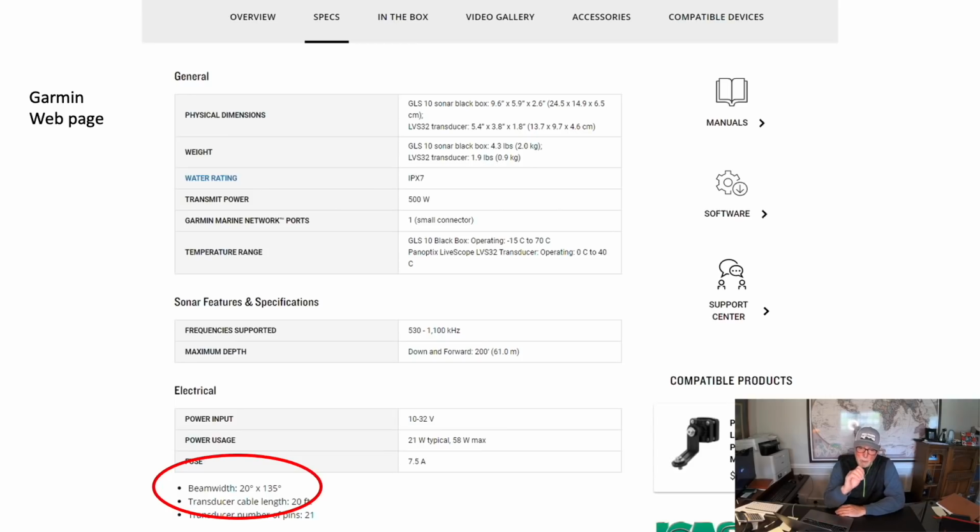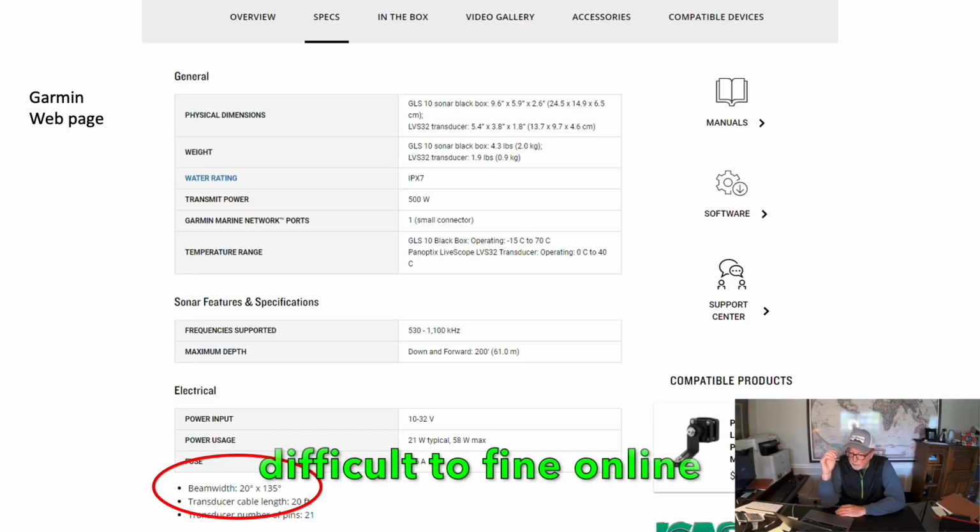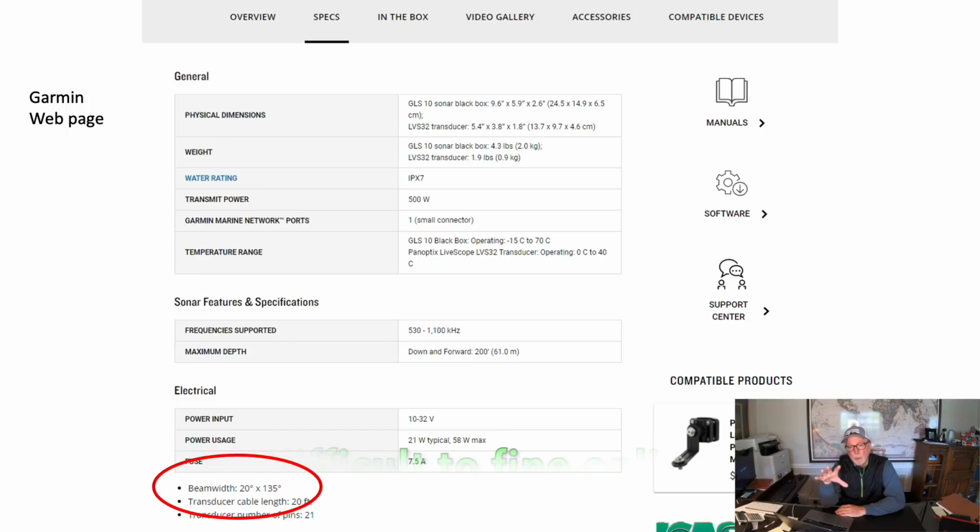So maybe one of the most difficult things I have ever experienced. I wanted to know the cone angle differences. And it's really easy to find the Garmin cone angle. It's right here on this page. This is off the Garmin website, and you see the beam width on their forward imaging transducer is 20 degrees by 135 degrees. And we'll talk about what that means in just a second.